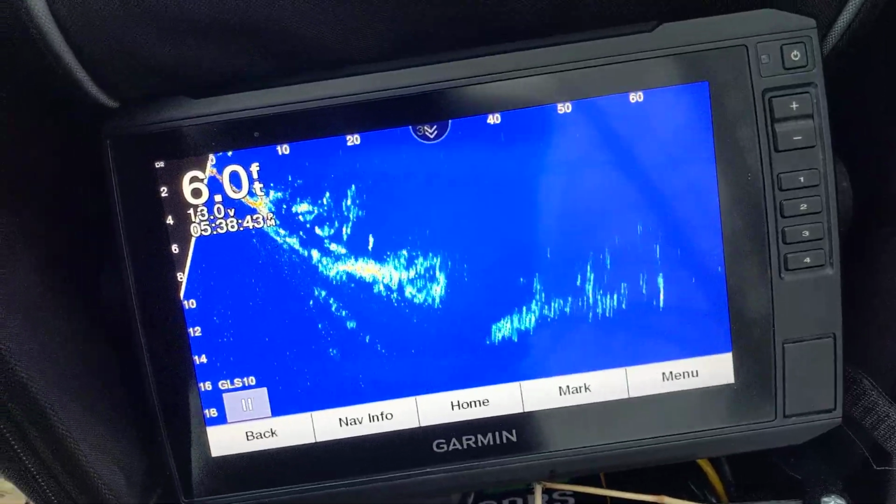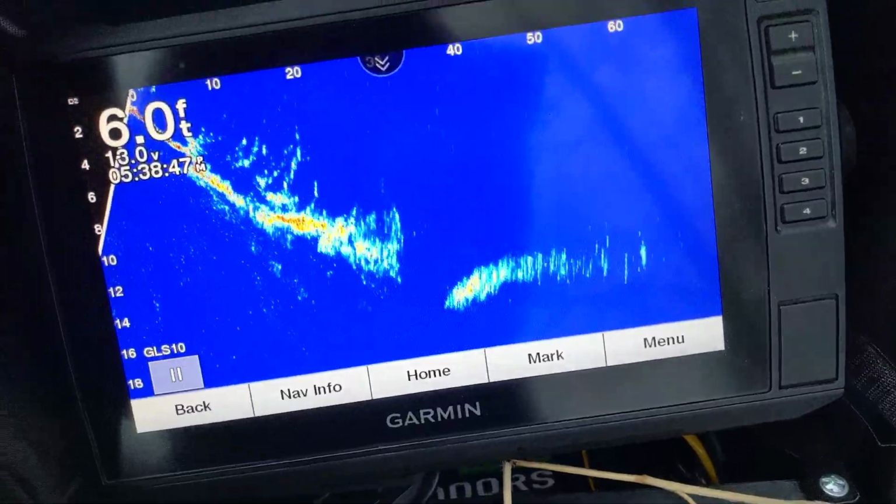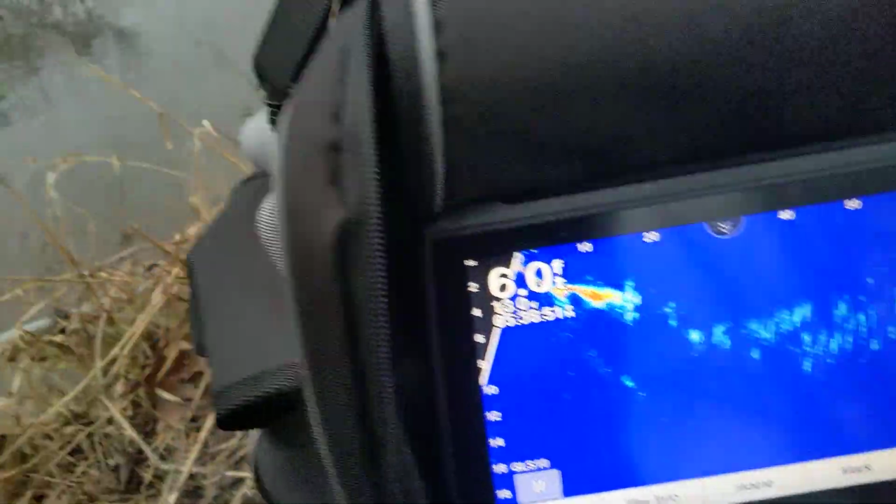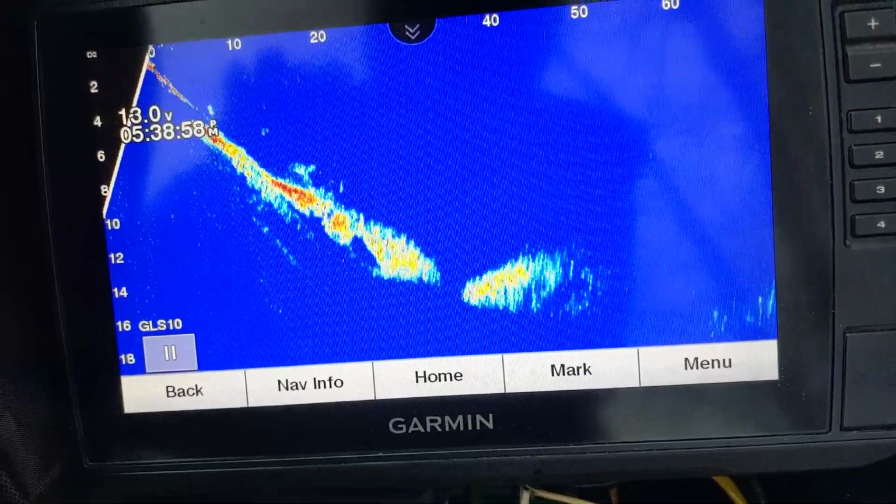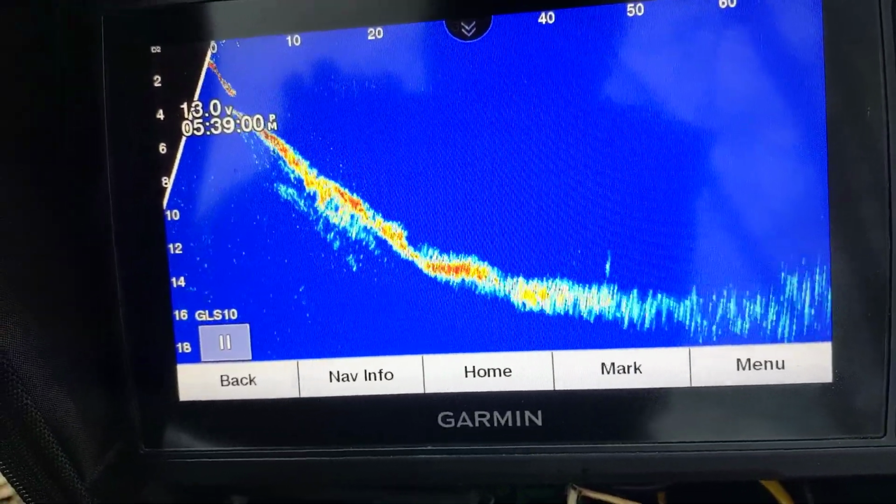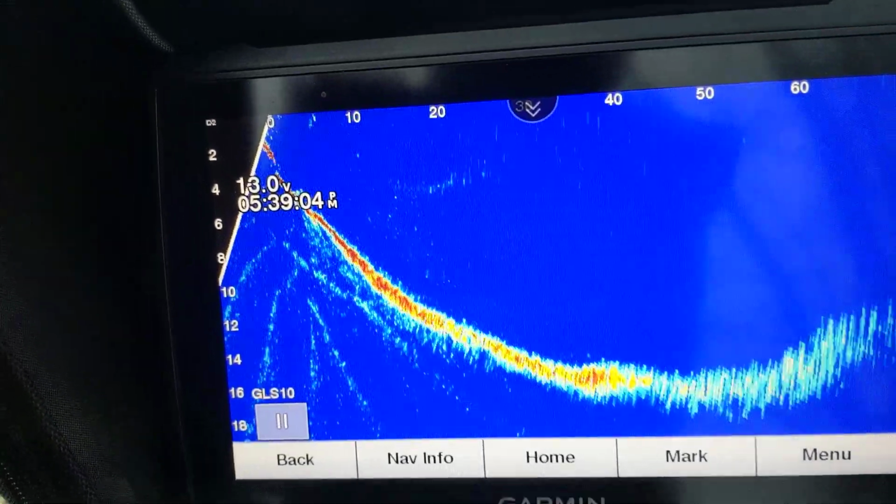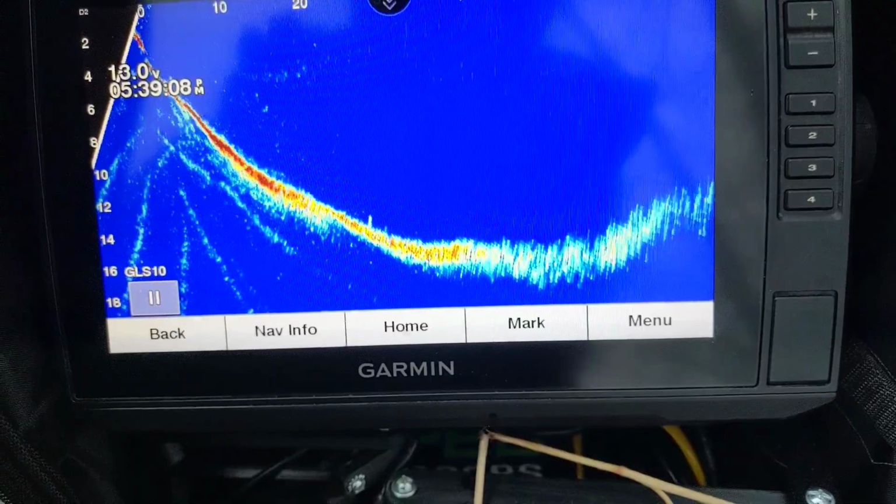In the river, it's real shallow. I mean, I'm in like a foot of water maybe where my transducer is, so it's not exactly optimal here. And now I'm shooting like right down the bank here, all the way down that way. Just another way you can use this technology here. Use it on anything you want.